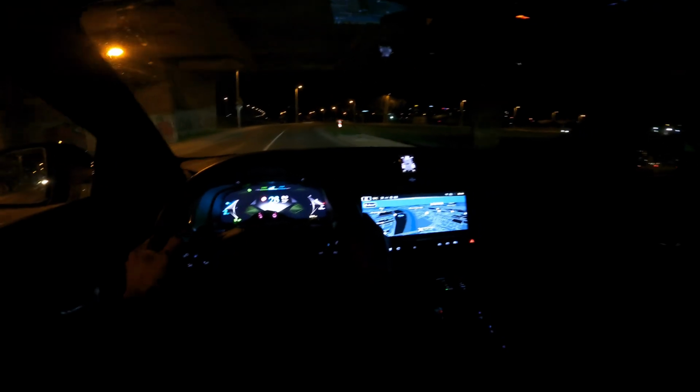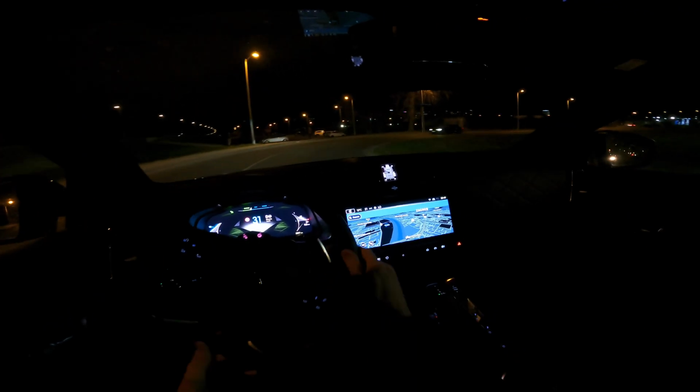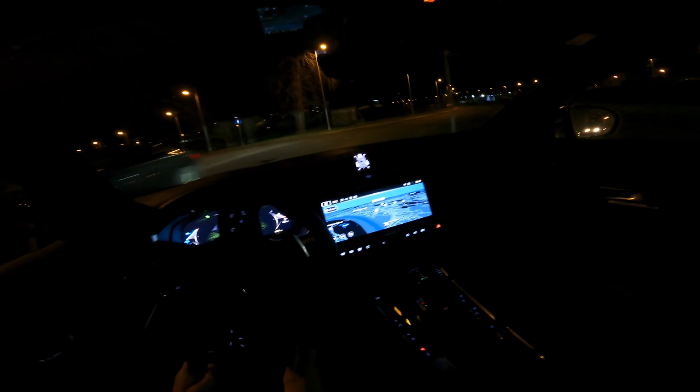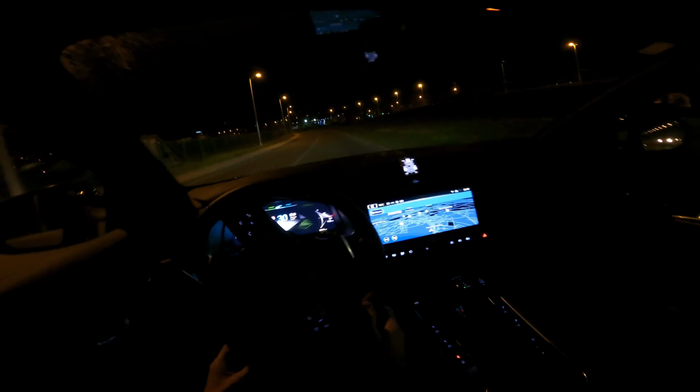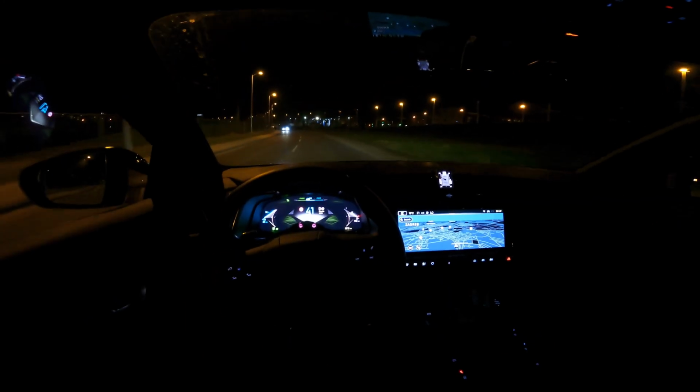So have in mind, plug-in hybrids need to be charged every night. So if you don't have a charger at work or at home, don't buy a plug-in hybrid. You're gonna regret it. It's mostly the same with electric cars as well. Now, with that out of the way, we can start talking about this car.